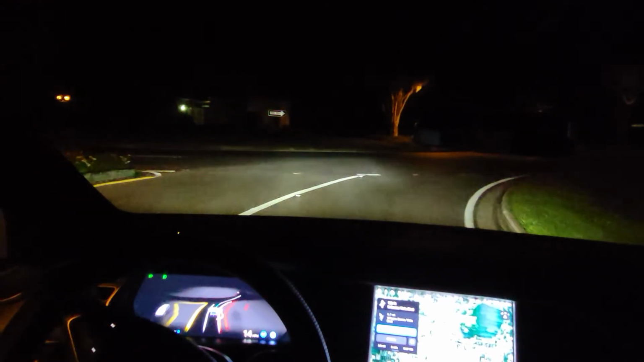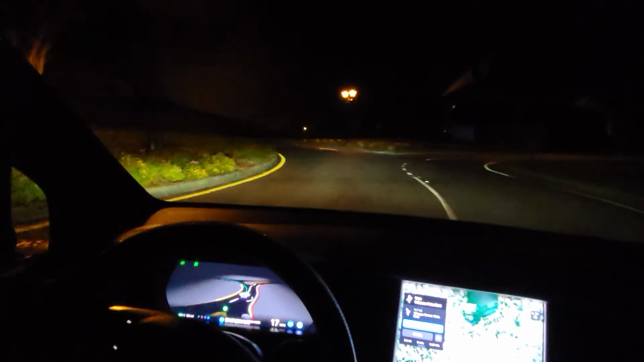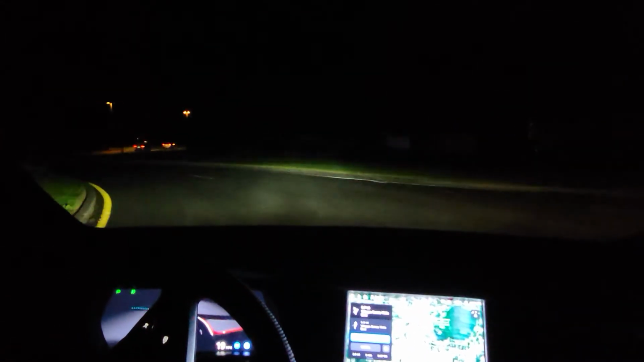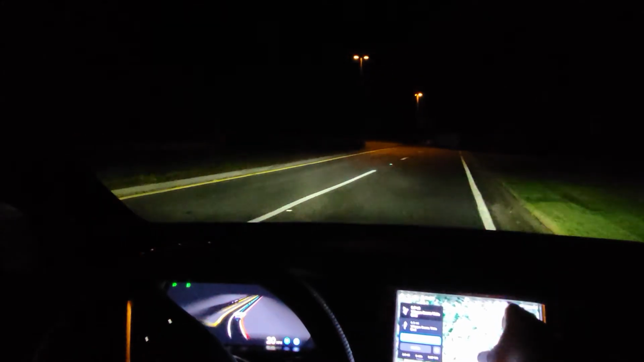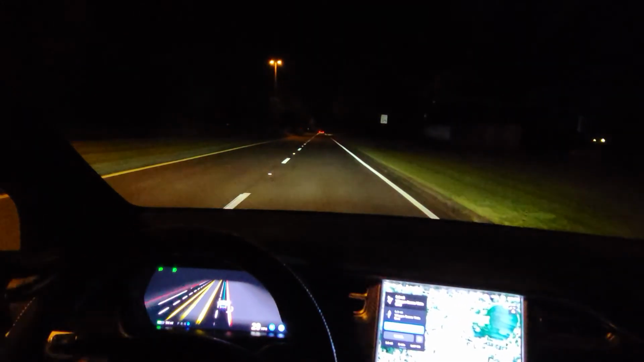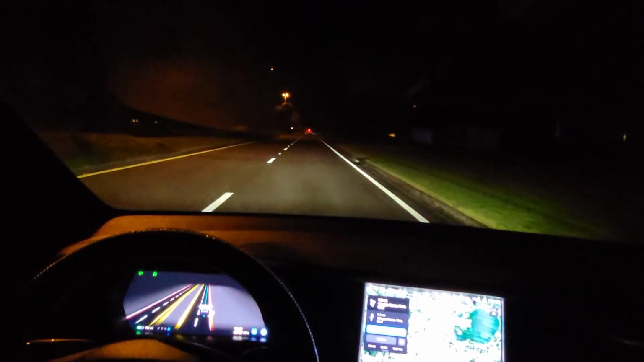Okay, it's going to do a full stop. I'm going to go ahead and accelerate through. And it switched to the lane again. It does not need to go into this lane. And then it's going to switch back over in the middle of the roundabout, which is illegal. There's no one behind us now.